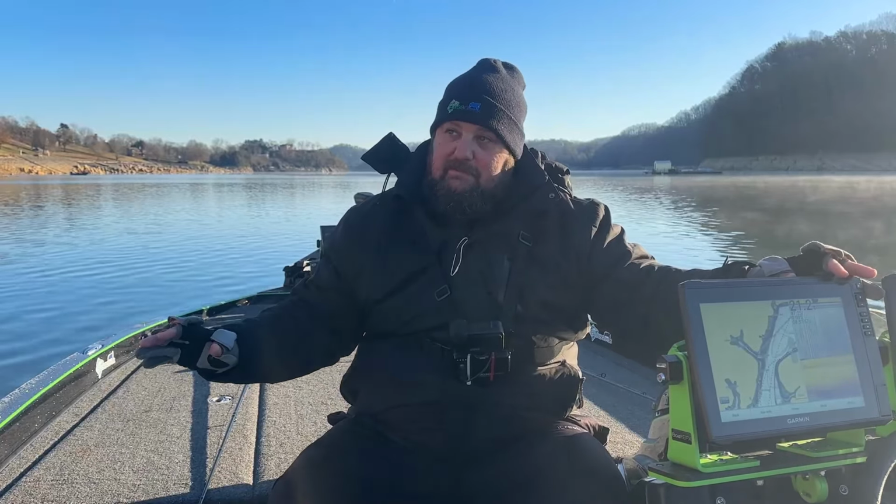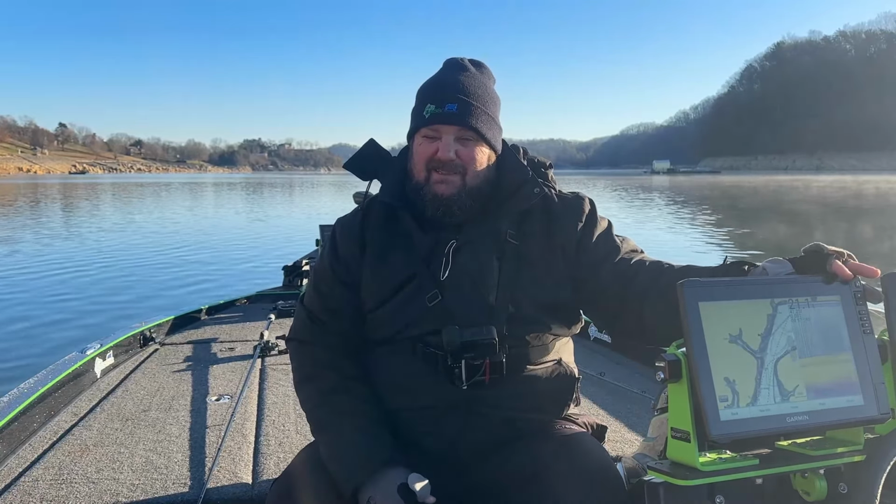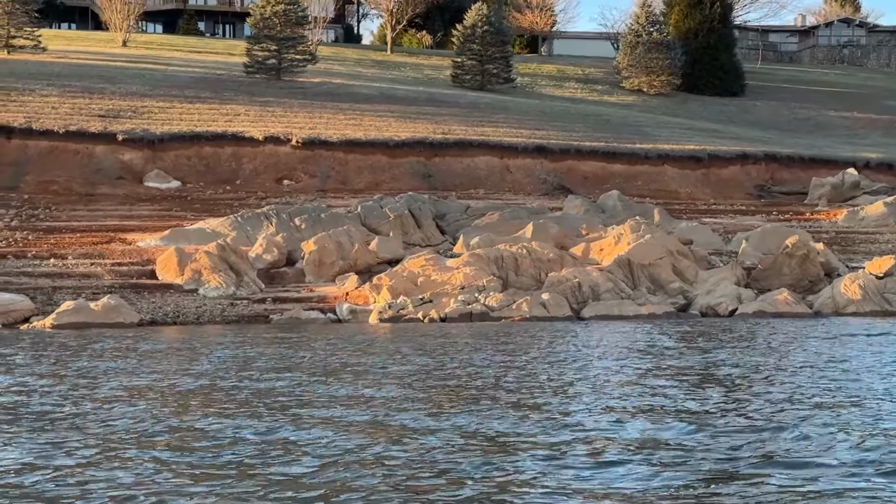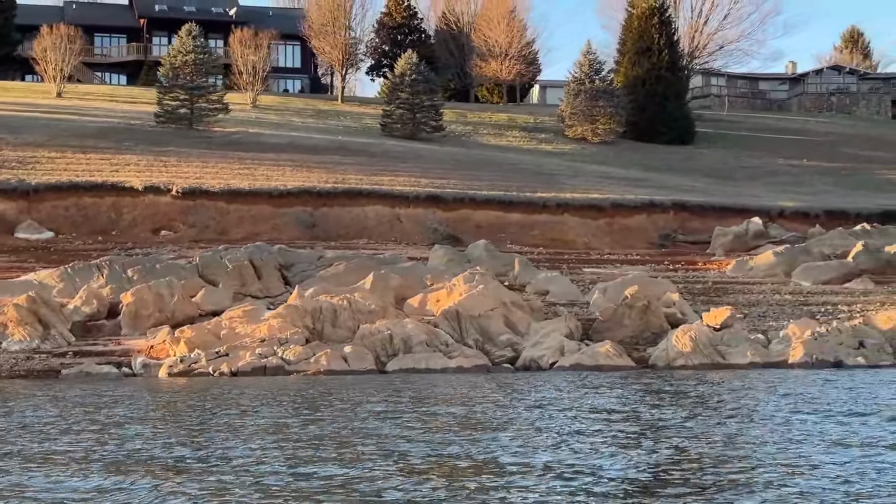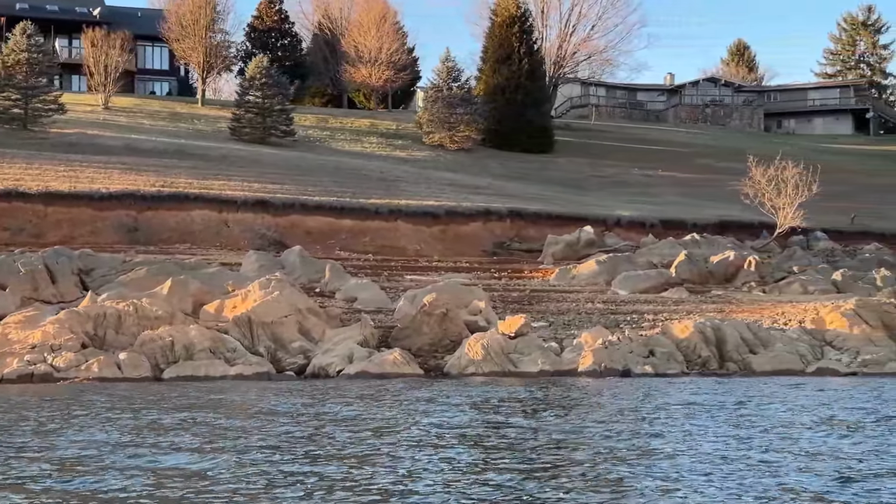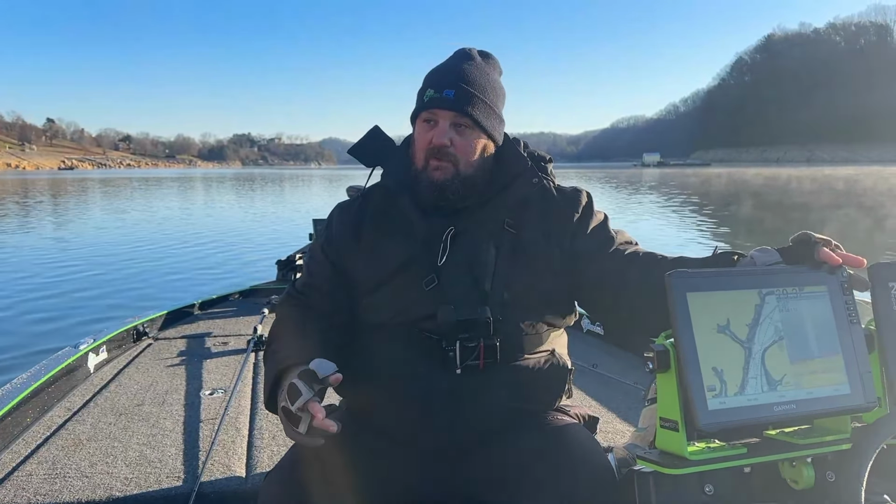So we're going to cover some rocky areas. This bank especially gets a lot of sunlight during the day. So we're going to take what I consider to be one of the best ways, one of the best fish finders, an Alabama rig. So we're going to work it over top of these rocks and these crevices. And we're going to see where we get groups of bass to come up and feed.